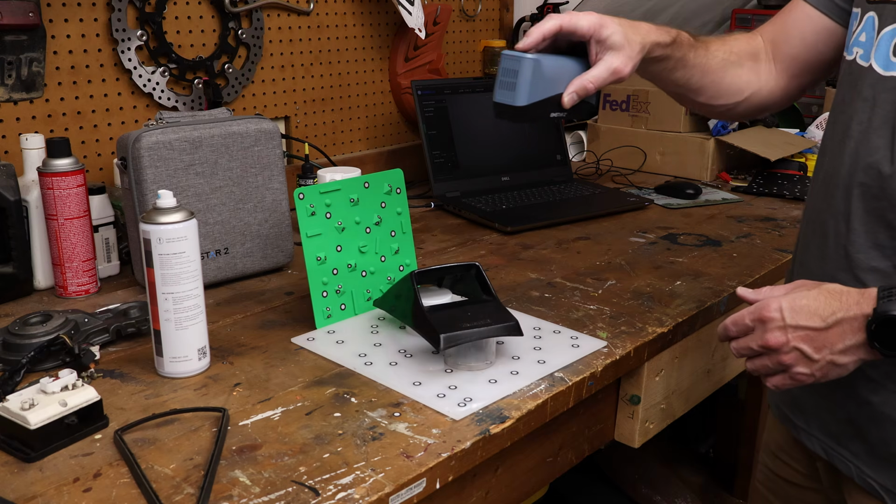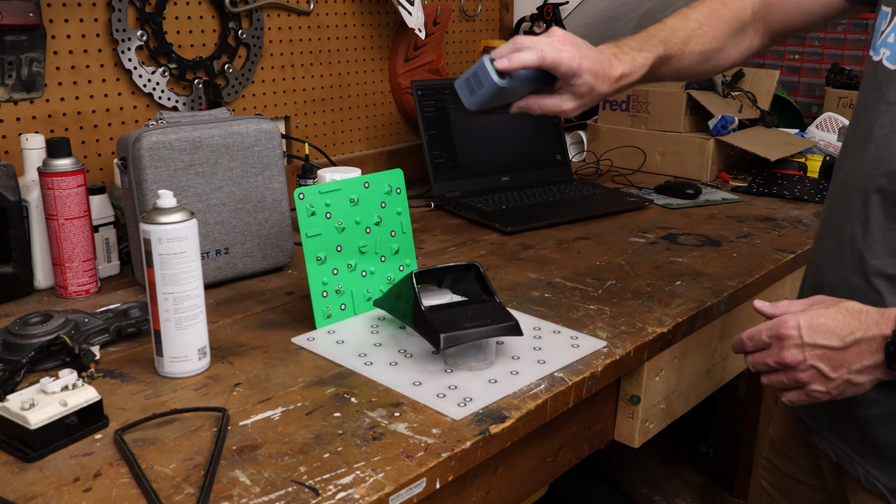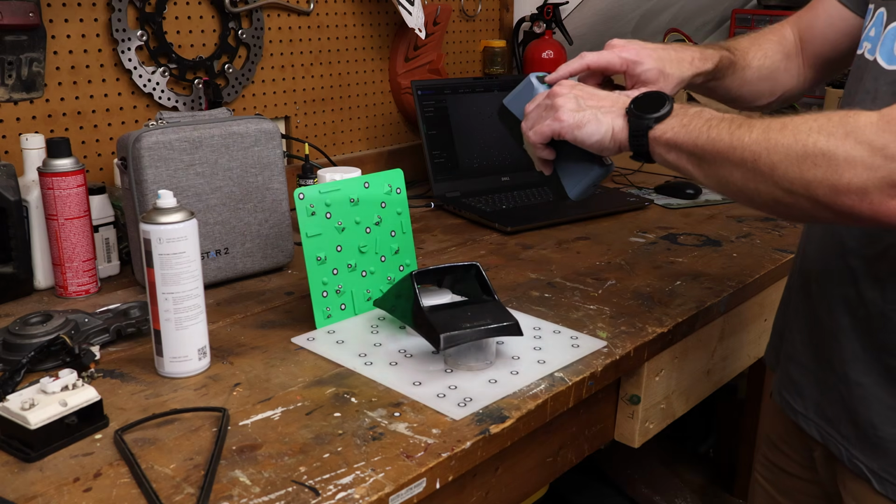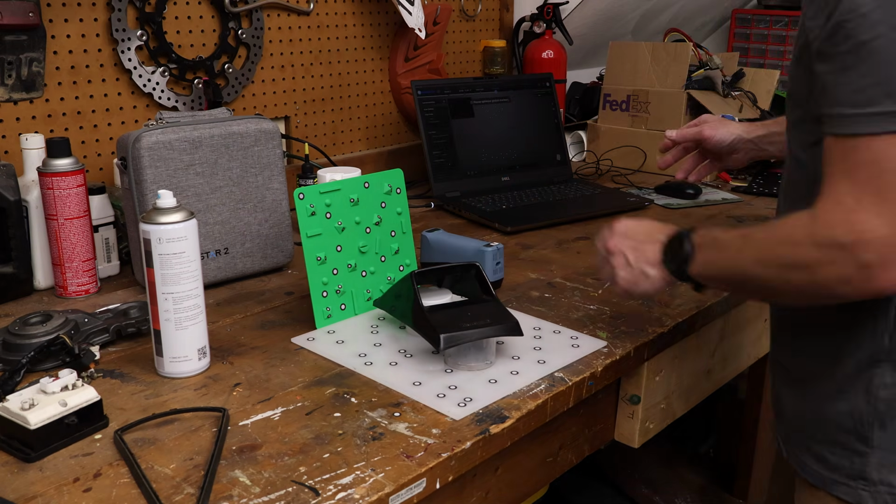Now, one of the requested videos we had was asking about how to use global marker files. In this video we're going to be scanning a part with laser scanning. This is a black painted plastic part. We'll talk about what we can do and what we can't do without scan spray.